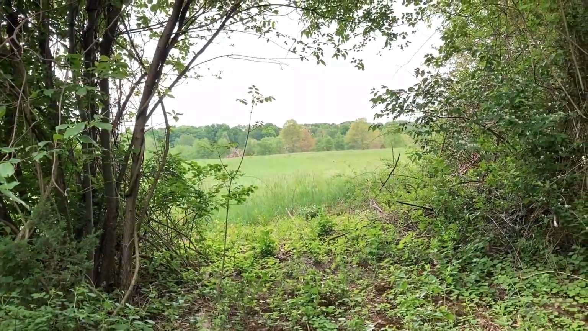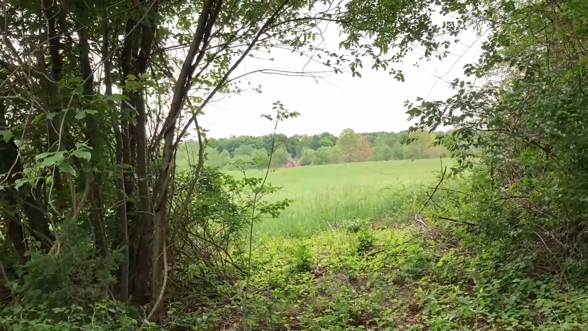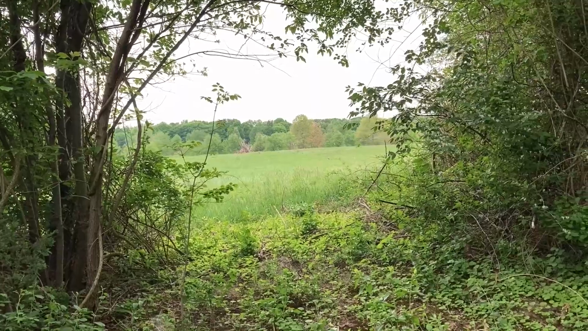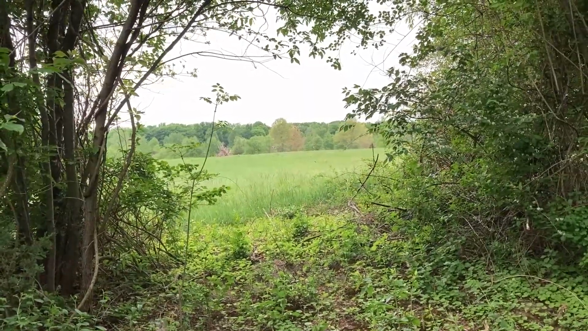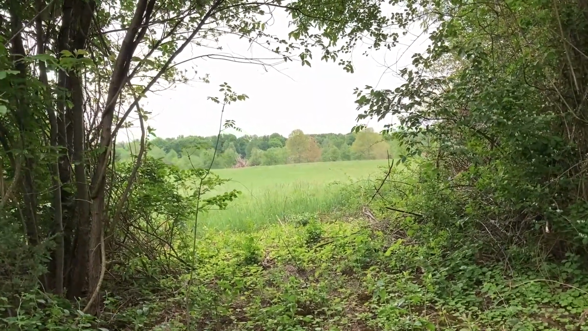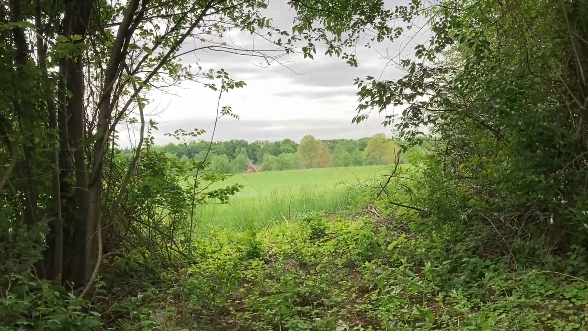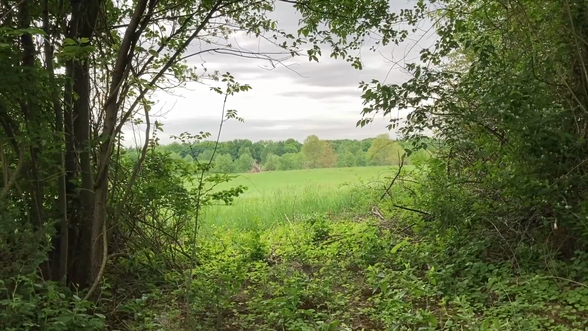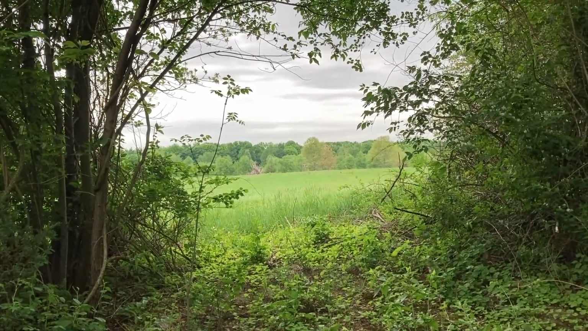So now I moved off to the side, went further down the path, and look what I came across. This beautiful little vista area. So it frames the shot, frames the landscape behind it. It gives some character to the image. It gives somewhere for the eye to look other than just the horizon line.